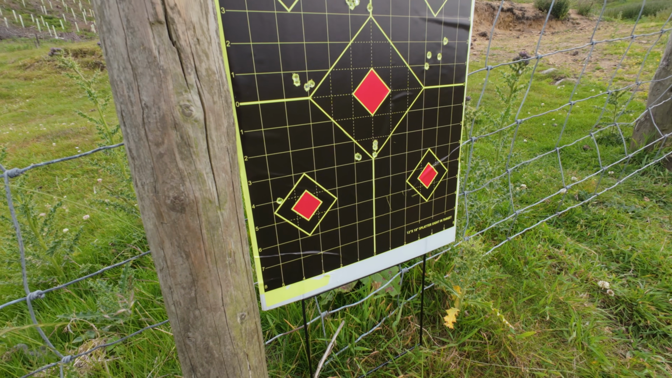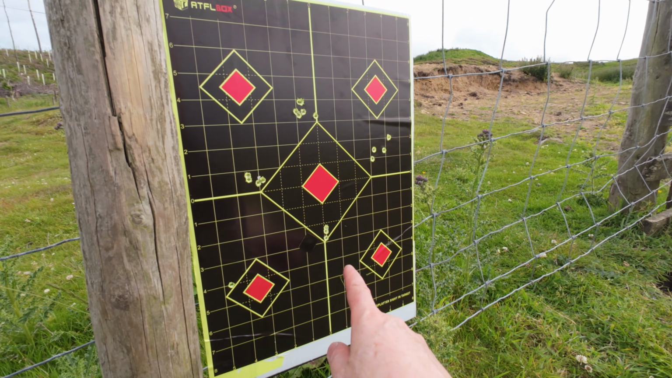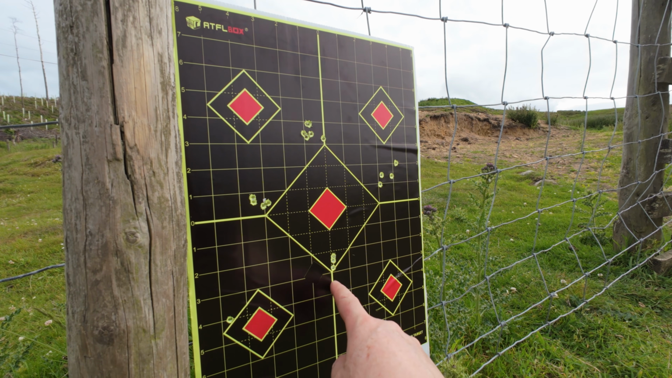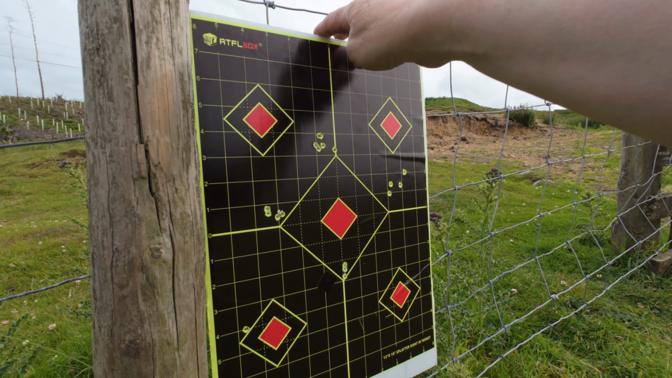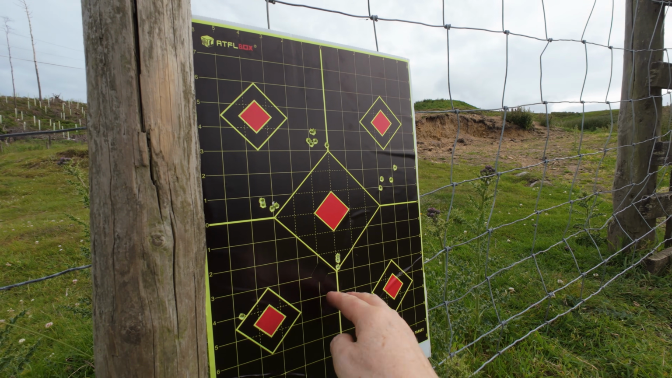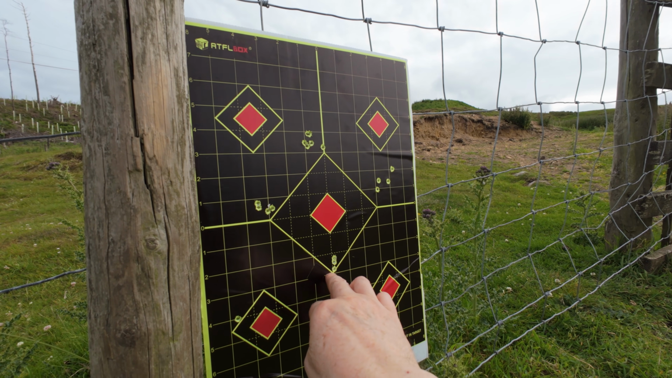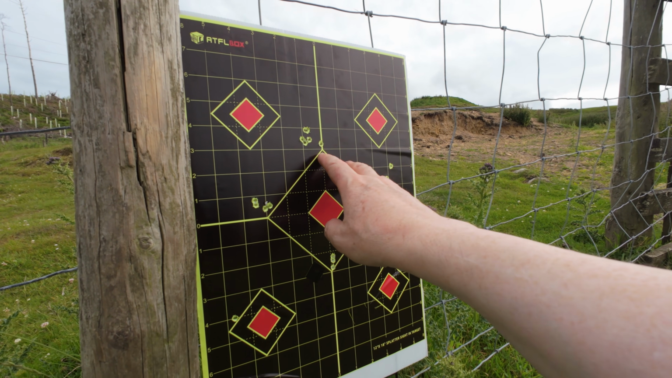Right, so there you've covered up that hole, so you can use this target again. As you can see with these ones here, that's spot on for me really. The target was blowing backwards and forwards, as you can see here, so that's why I've got a little bit of vertical movement, but the last one I know was spot on, so that's about right, and that was using the ballistics calculator.